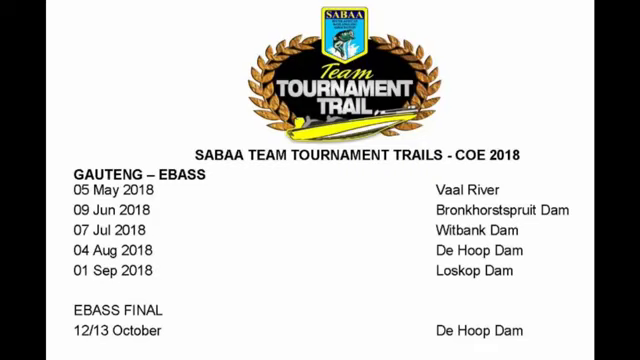Guys, the tournament's coming up. I see on the team tournament trail, Saba, we've got Vaal River coming up. I don't know if these dates and venues are actually correct. It's a little bit of guessing here. Guys, keep in mind our Vaal River charts are very, very good charts. They are 5,500 Rand from the barrage all the way down to the power station.